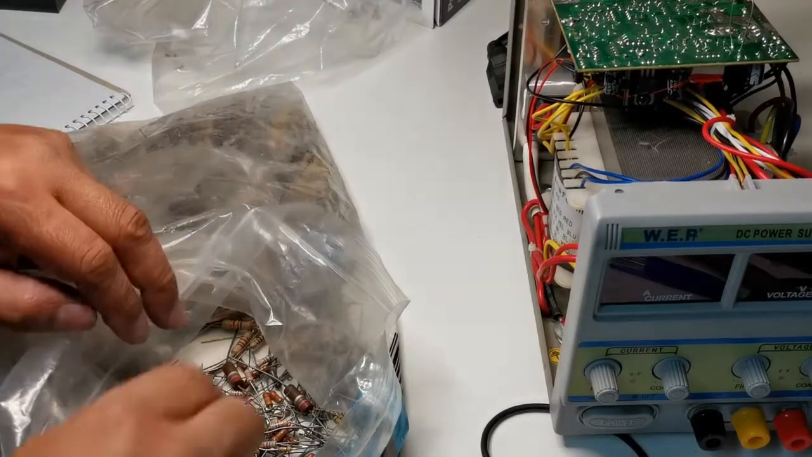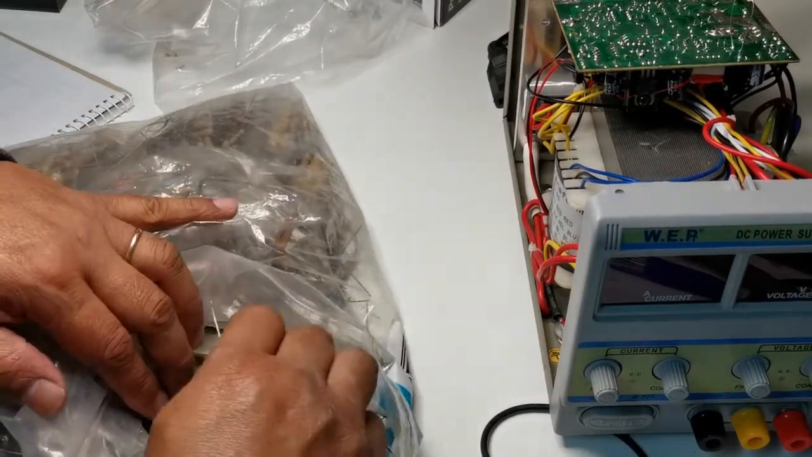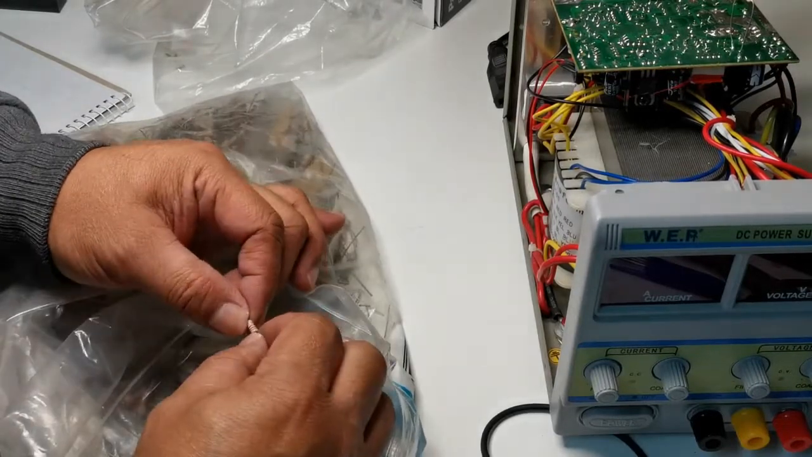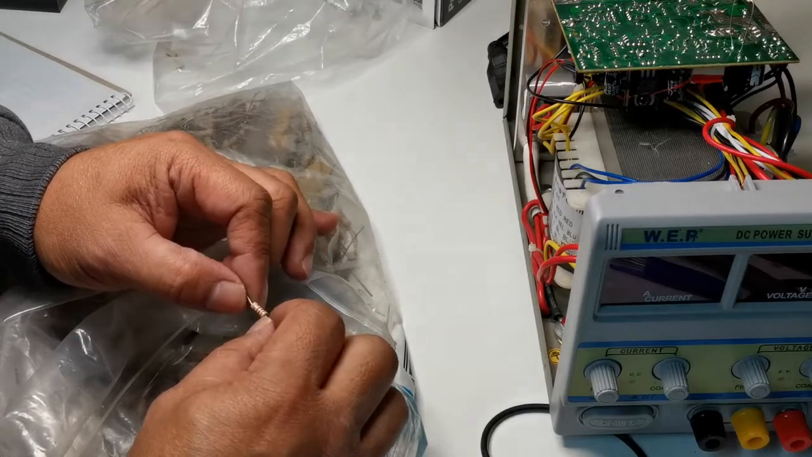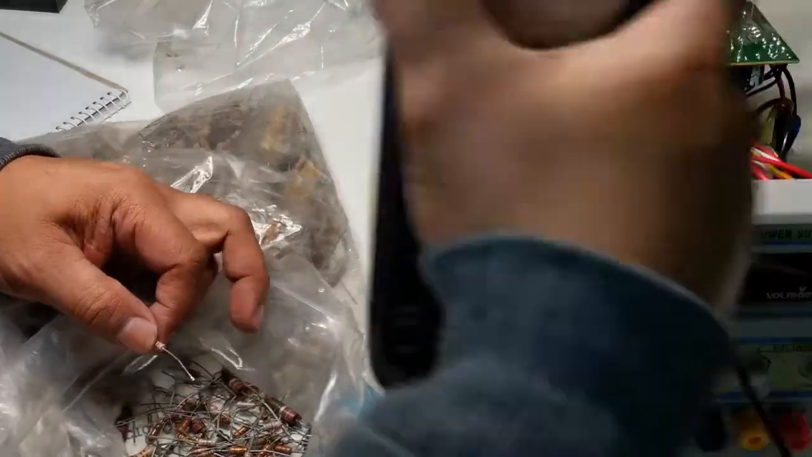Okay, we'll have a look at what we have in here. Okay, this one. Okay, we have brown, red. I think this is 1.2K.